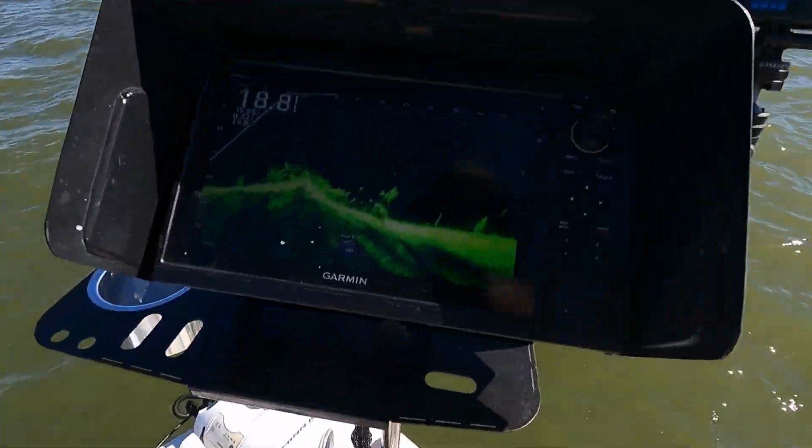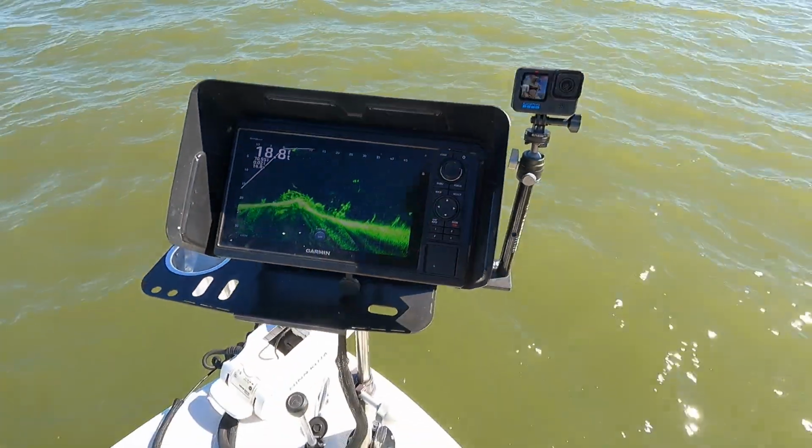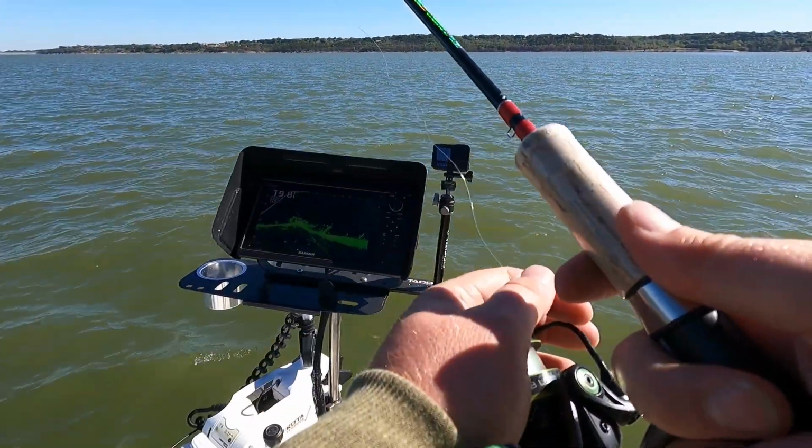So I'm really interested in those back fish. So see those fish right there? Those fish right there that are kind of just moseying out as a group? That's the stuff that you want to try to hit. Now they're at 40 feet.